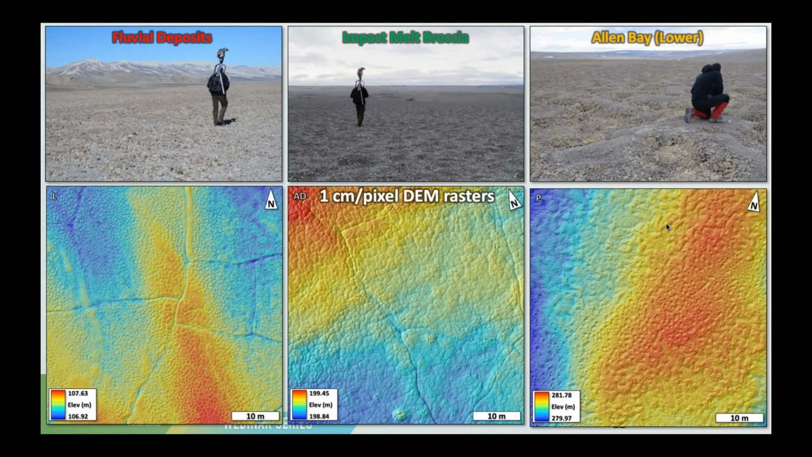So what you see here are a couple of different examples from different types of geologic units in the Arctic. On the left, you'll see fluvial deposits. In the middle, you'll see something called an impact melt breccia. This is a type of rock that is specific to the Houghton impact structure. And on the right is Allen Bay, which is essentially a limestone sandstone unit.